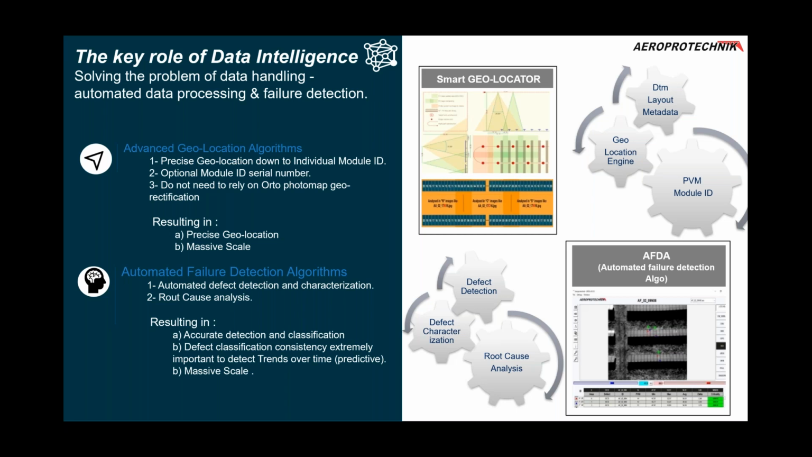So that's fine. Now, since we have all of this amount of data, we need to process it. There are two very important modules before we go to predictive analytics in order to scale it up. The first one is the geolocation algorithms. You need to precisely identify every module ID, but at the same time, you need to rely on unique thermal pictures. That means if you really want optimized angles, you have individual thermographies that are treated separately, every single one of them with the proper incidence angle.